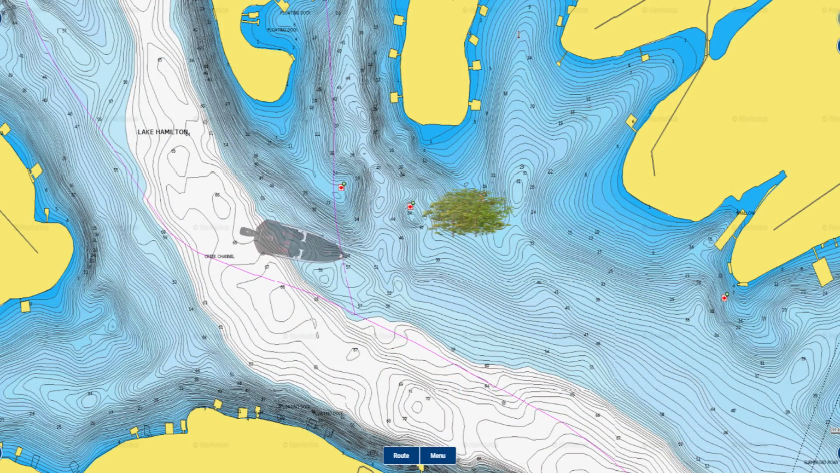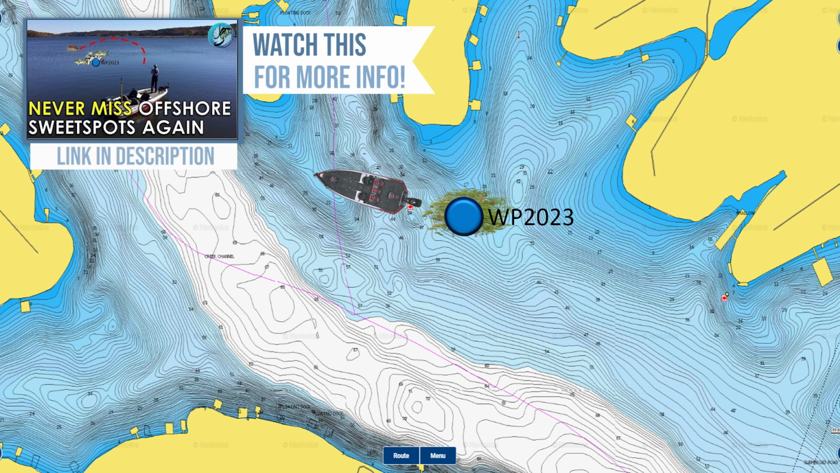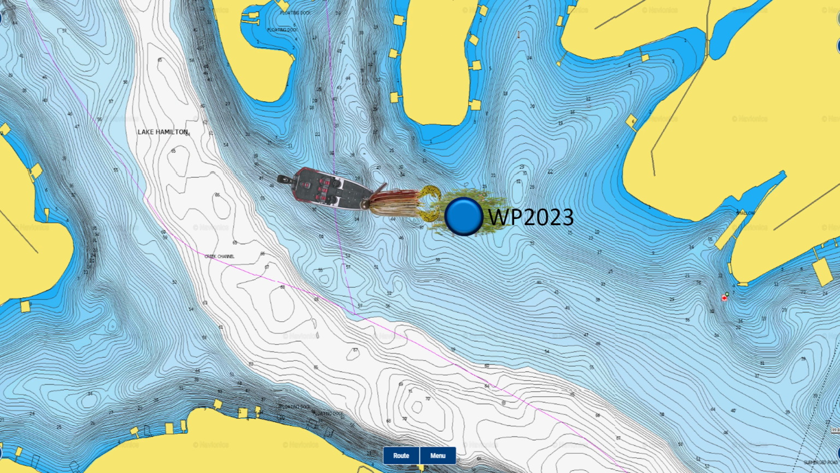So getting back on track here, let's say you just graphed over a brush pile with your down imaging and identified that there are bass there. Well, your next question will be, how do I make sure I get my bait down in that brush pile? I've actually made a video explaining how to hit offshore structure using both a marker buoy and the waypoints on your electronics so that you can make your cast in that brush pile every single time, first cast. So check out that video if you haven't seen it before.